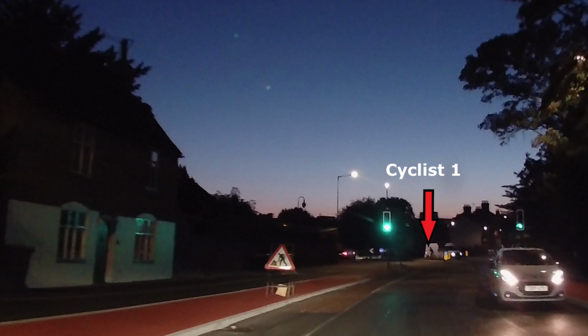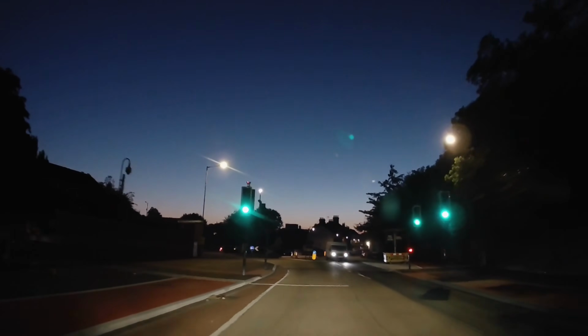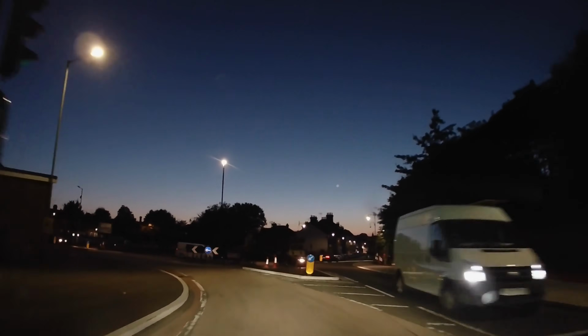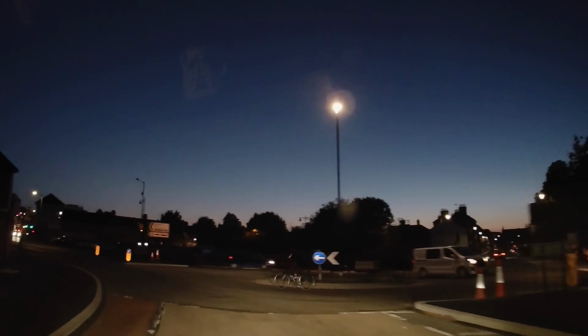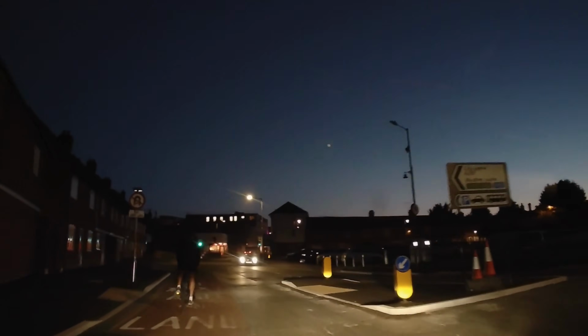And pedestrians in dark clothing, cyclists in dark clothing, they're putting themselves massively at risk. The problem is, if you collide with them, the damage to you is going to be pretty awful as well. Motorcyclists rarely come off very well in any situation.